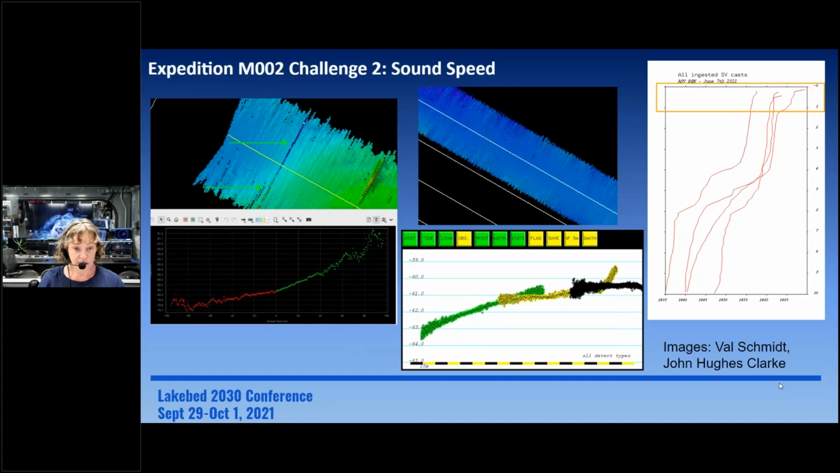And then this weighed into another challenge. As we started to process the data, we were just seeing so many artifacts on the outer edges, and it really had us pulling out our hair because we were concerned there was something wrong with how we had integrated the system. We were concerned the transducer was moving, that something was going on that was leaving these pretty serious artifacts on the outer edges of the swath.